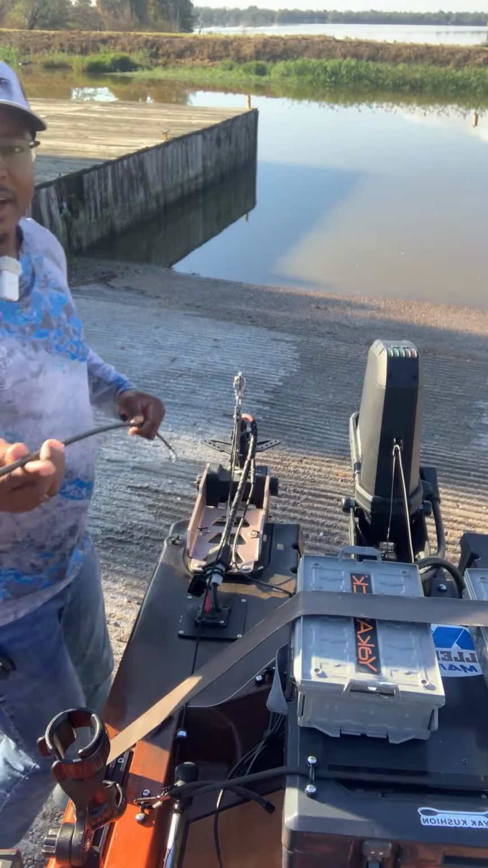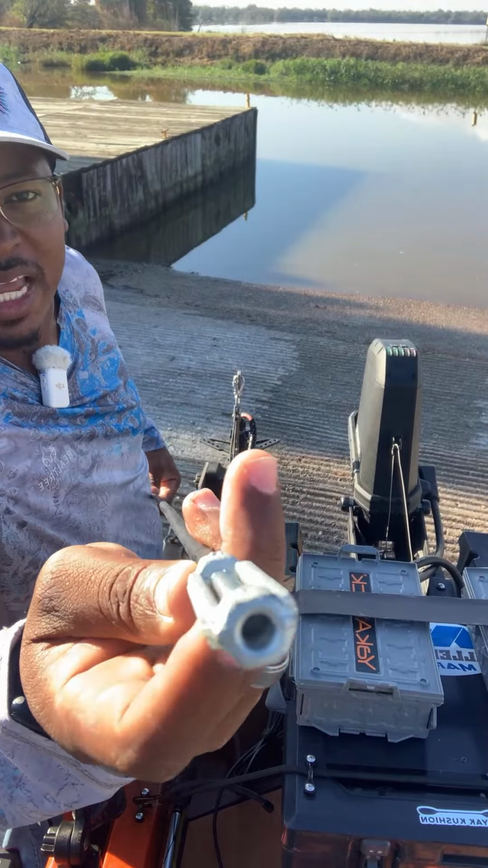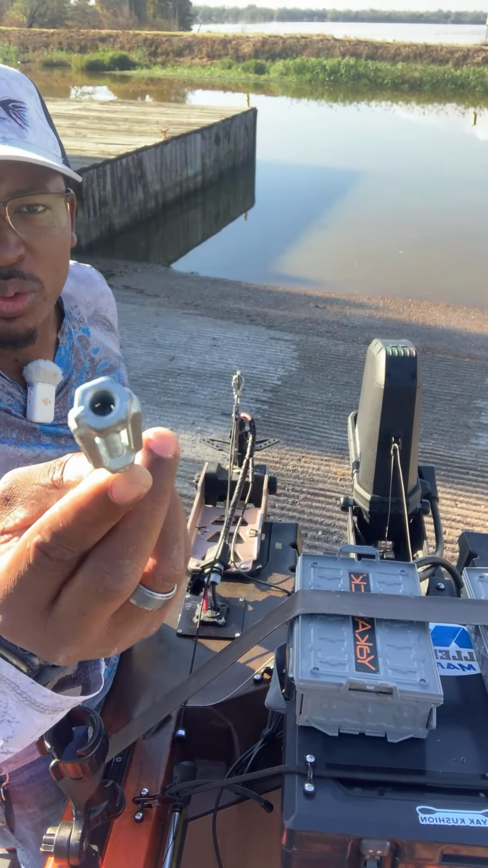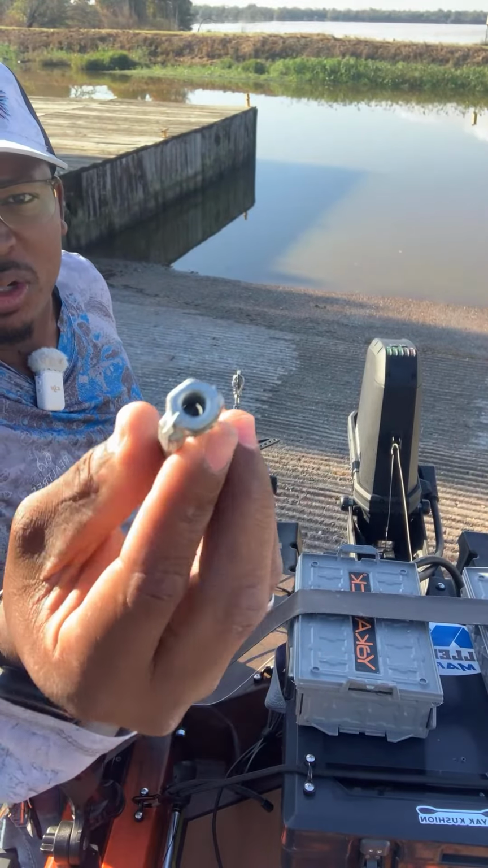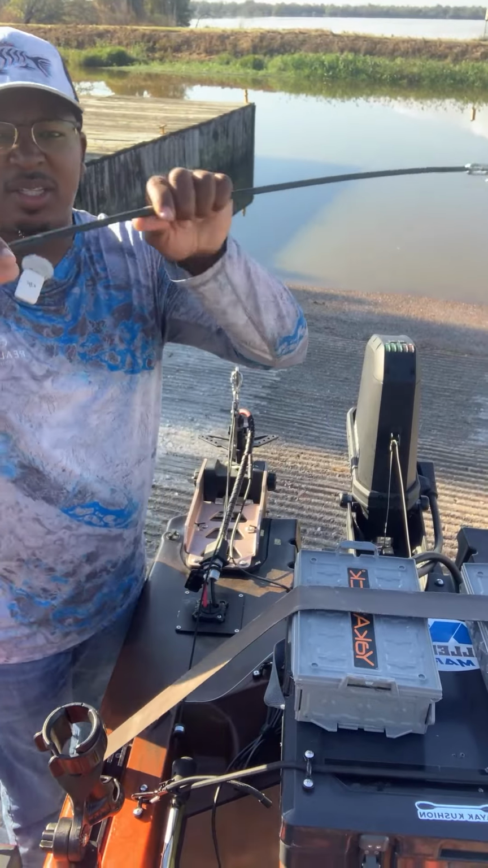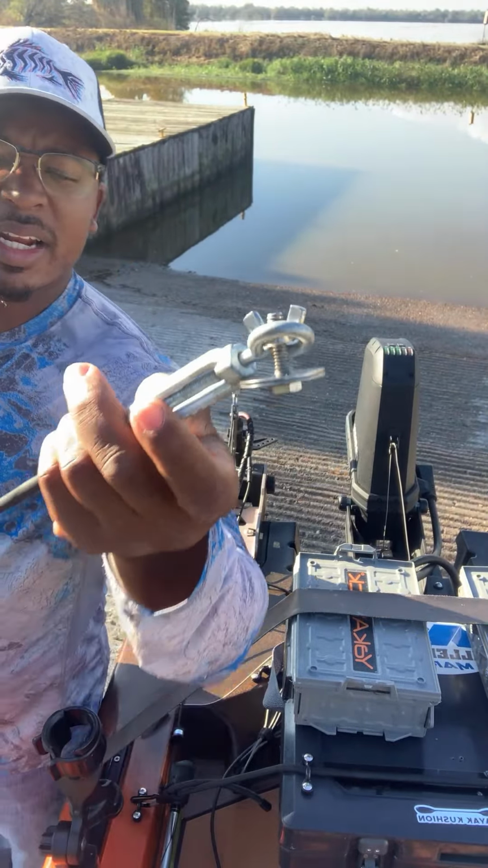So I got this rod right here. This is literally just some 1/4 inch galvanized, a big old long screw. That's what it is. And I got two turnbuckles. So this side is gonna be my handle so I can use to turn. And this is another turnbuckle right here, and I got a bolt on it. And I'm gonna show you what I'm gonna do with it.